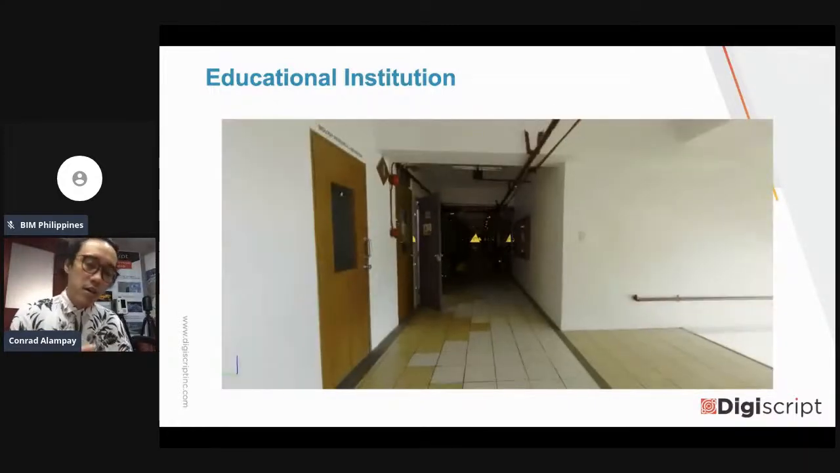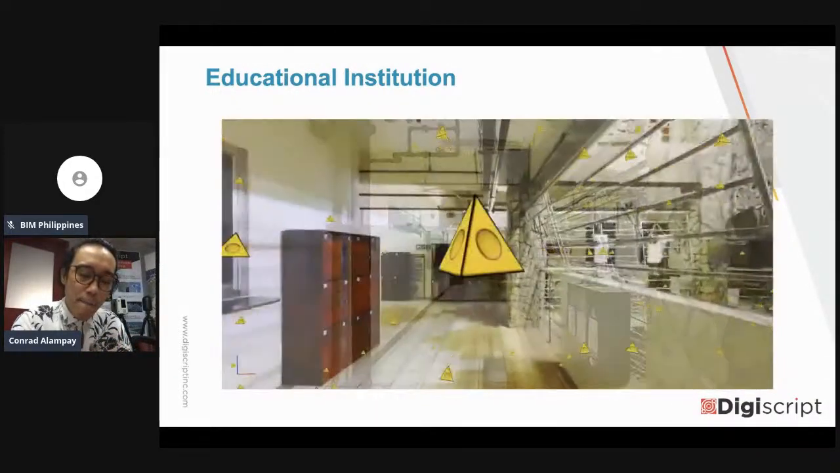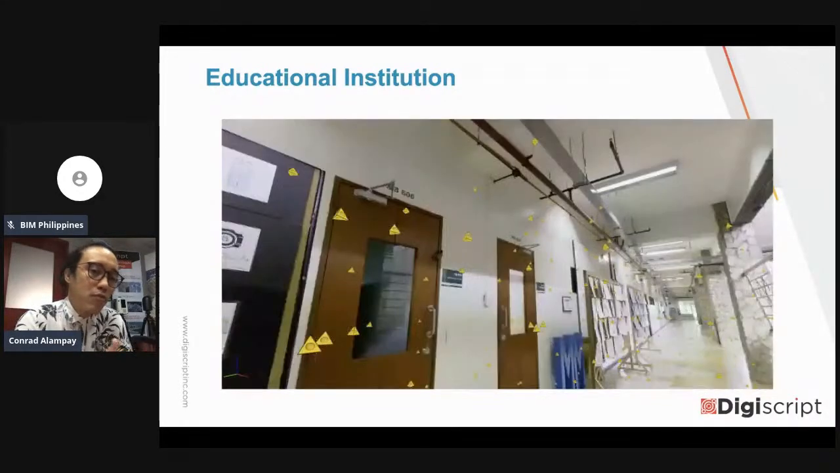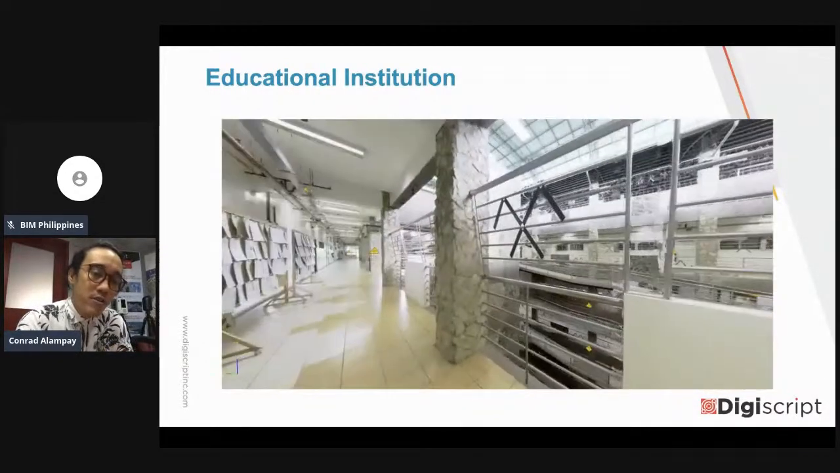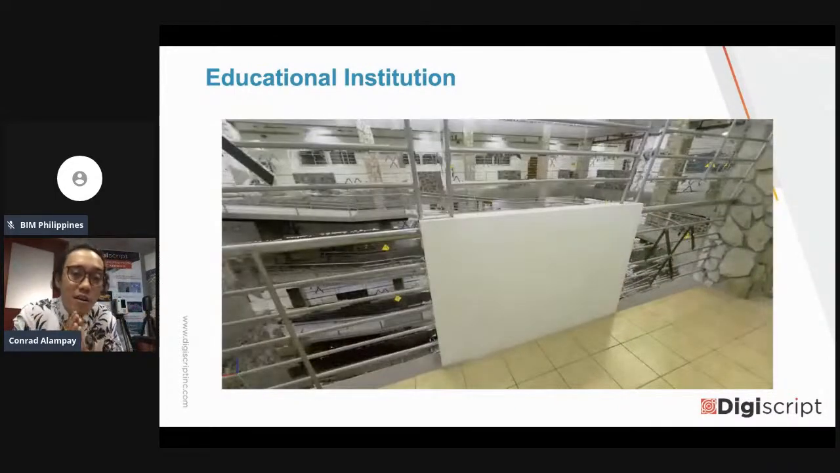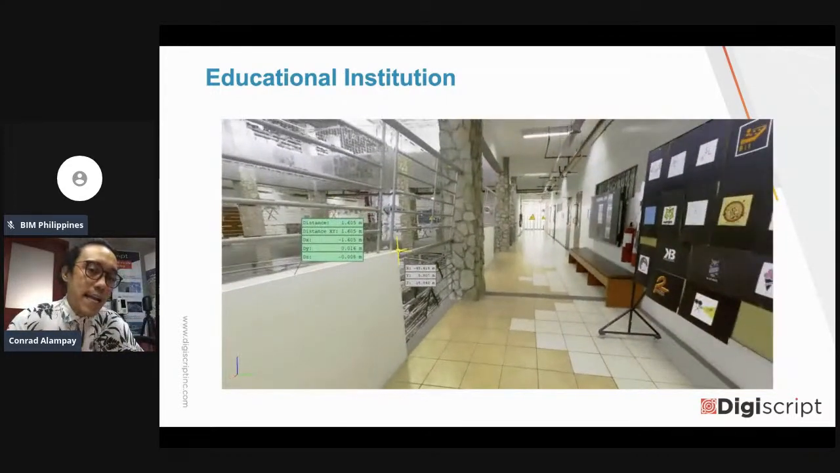And also the client used this BIM model to simulate, since we're in a pandemic now. They need to plan out if they ever reopen the school. From the BIM model, they identify how many desks need to be removed, how the setup per classroom should be, and what COVID safety protocols need to be added to the building, which were not present at the time of our scan.